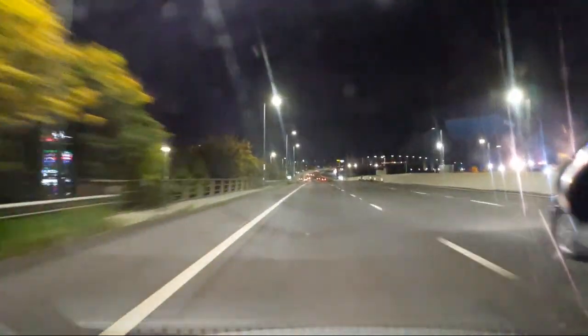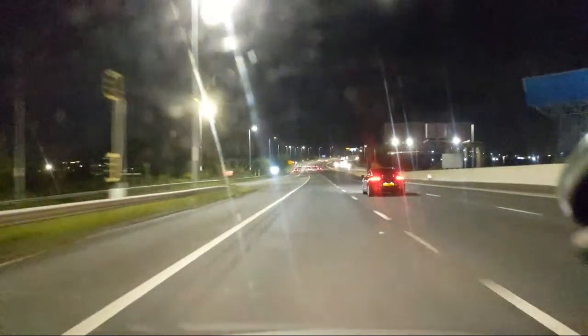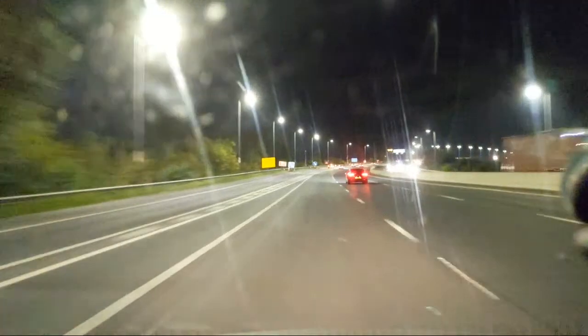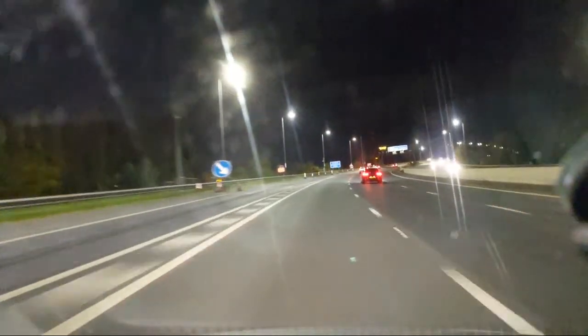In the distance you can see the arch of Barton Bridge with the lights. There he goes. Passing Free Zone or whatever it's called. I never remember the name of that place. Chill Factor. Or Free Zone as I like to call it. It's going over Barton Bridge now.